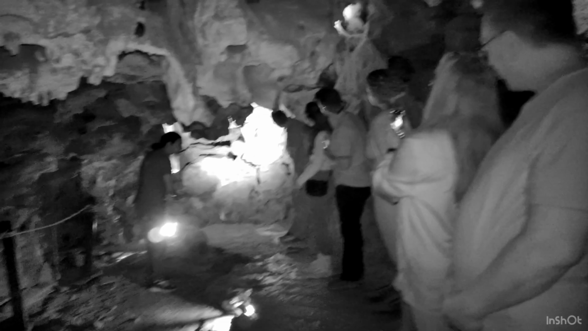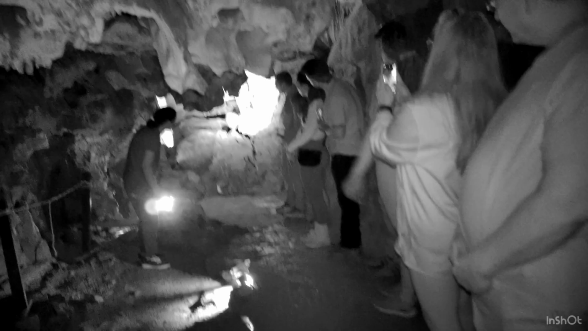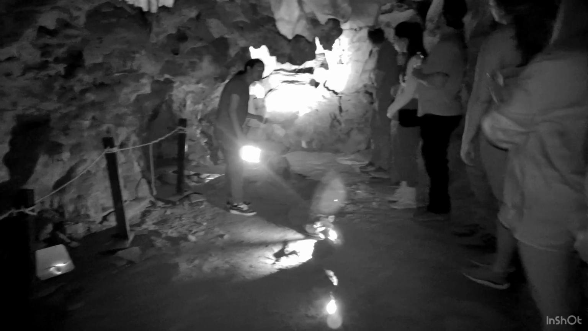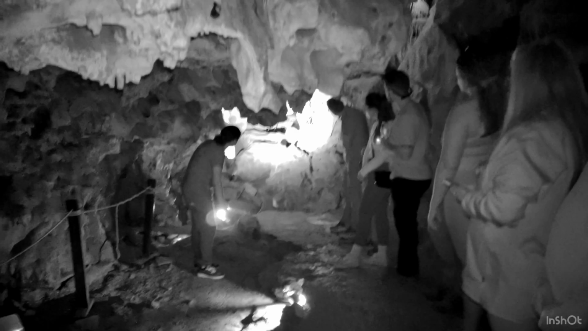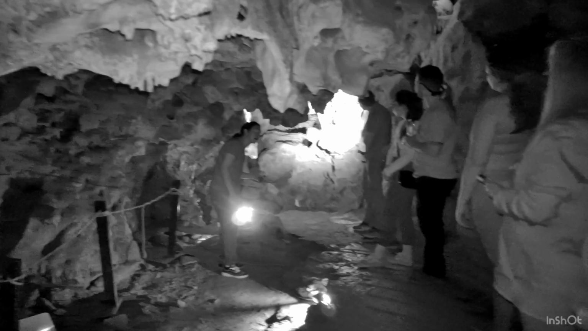Also, guys, we just passed this little patch of rocks right here to get into this room. Does not look like anything right now, but I do want you guys to keep it in the back of your minds, because at the end of the tour, I'm going to give you a whole other angle of that area over there. It's called Frank's Shortcut, by the way.